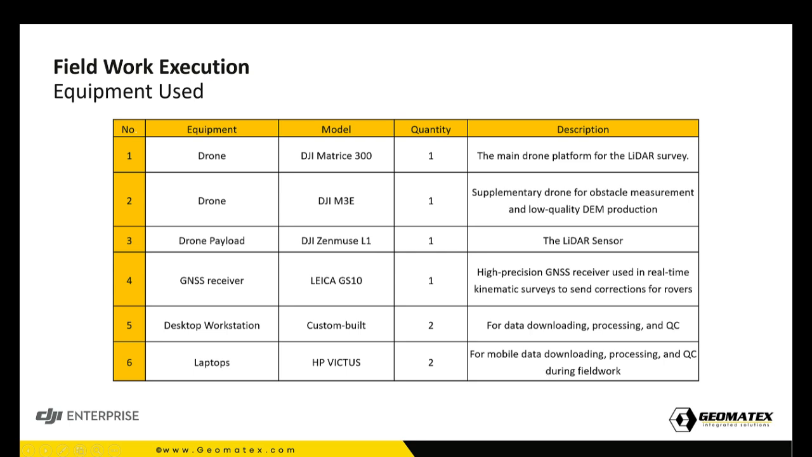Those desktop workstations' configurations were i9 with good RAM capability, not more than 64 or 128, and the laptops are normal gaming machines. You don't have to have an Alienware to be able to process such a project. Also, people think that LiDAR processing is more consuming and needs more capable computers compared to photogrammetry, but the opposite is correct, because photogrammetry is more demanding than LiDAR. But again, you need to select the right tools.